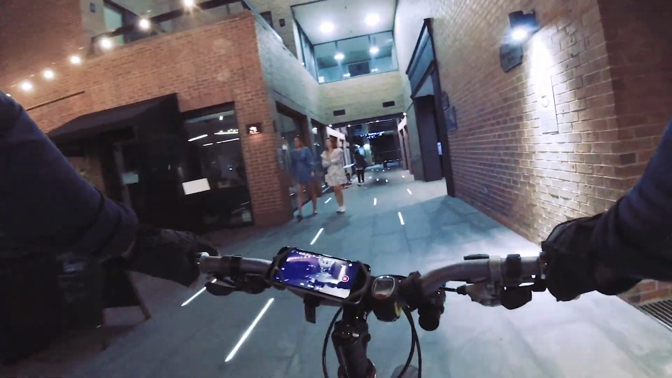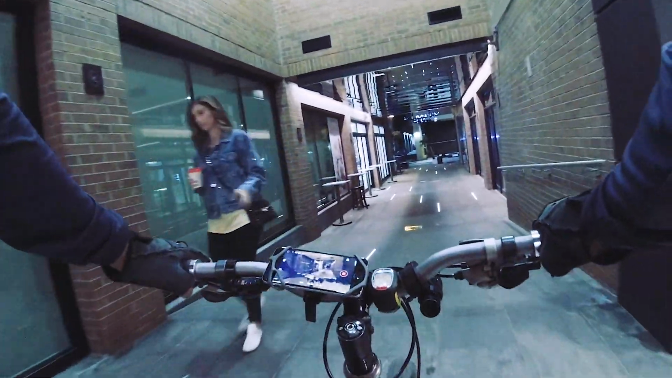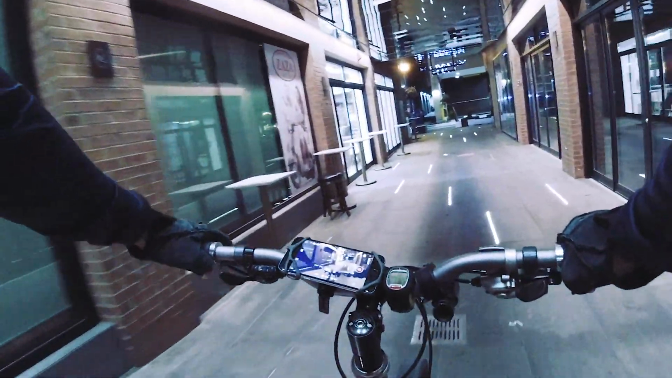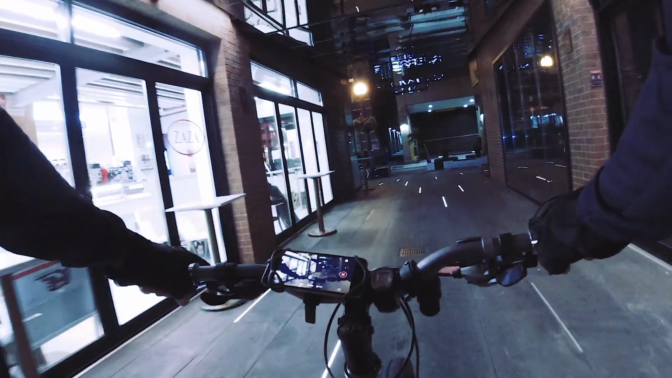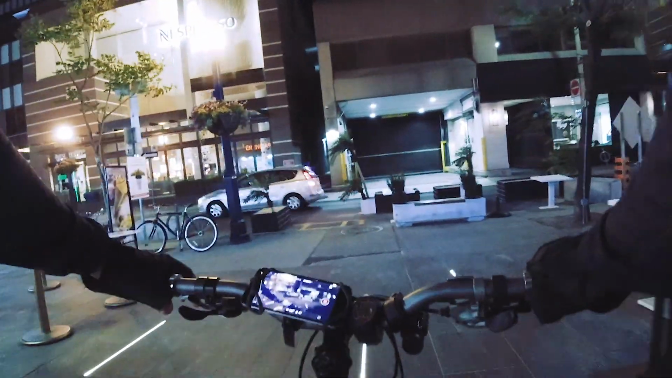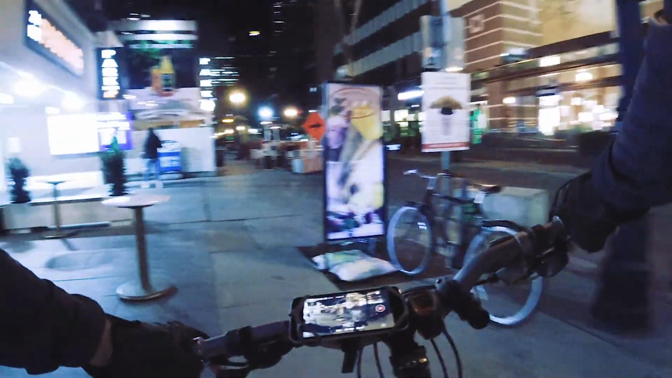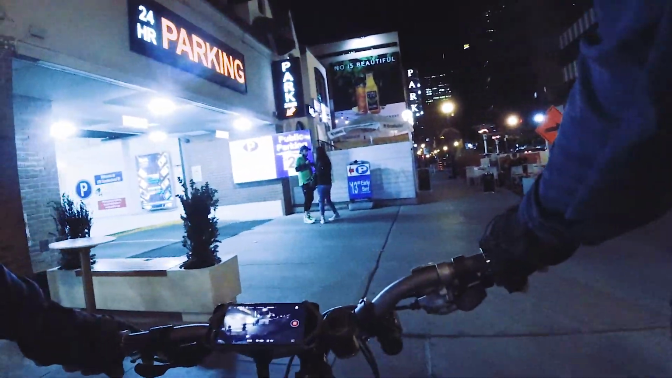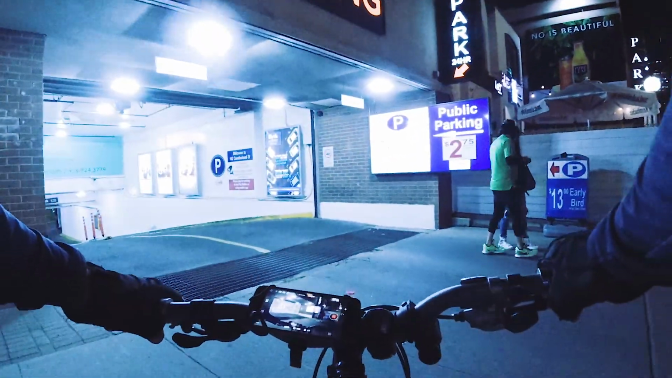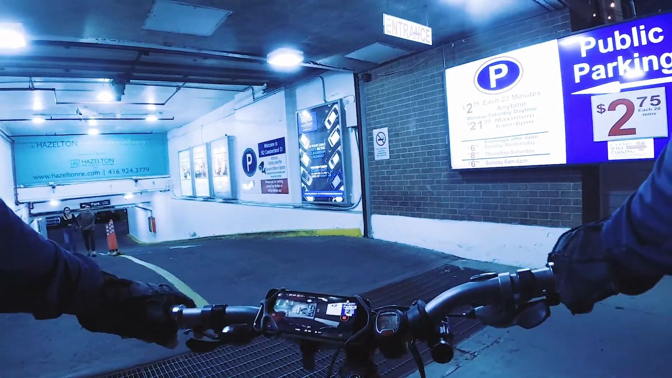So a little walkway between the two streets. There's another alleyway in the back too, but there were too many people in it. There's a patio and stuff. I don't want to ride through heavily. Wow. Here it goes. Here we go racing. This guy's gelato place is closed. There's the parking lot. This guy's $2.75 each hour.